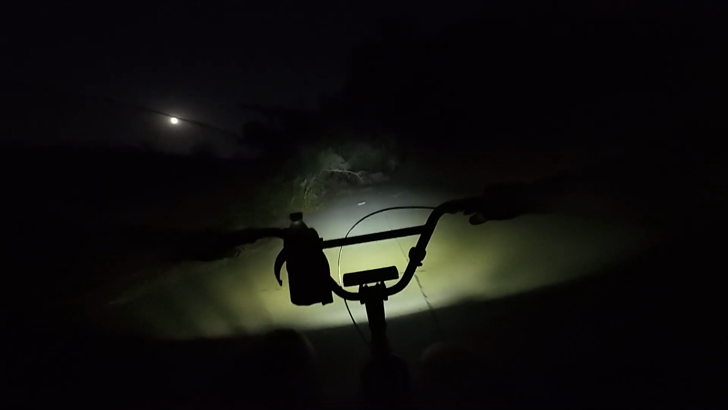Whoa, holy shit, okay. Well, I guess this is the end of the road. Whoa, okay. Some weird concrete things. This is a very interesting area. This looks like a dark fantasy forest. Bruh, hold up. Oh, there's shopping carts.